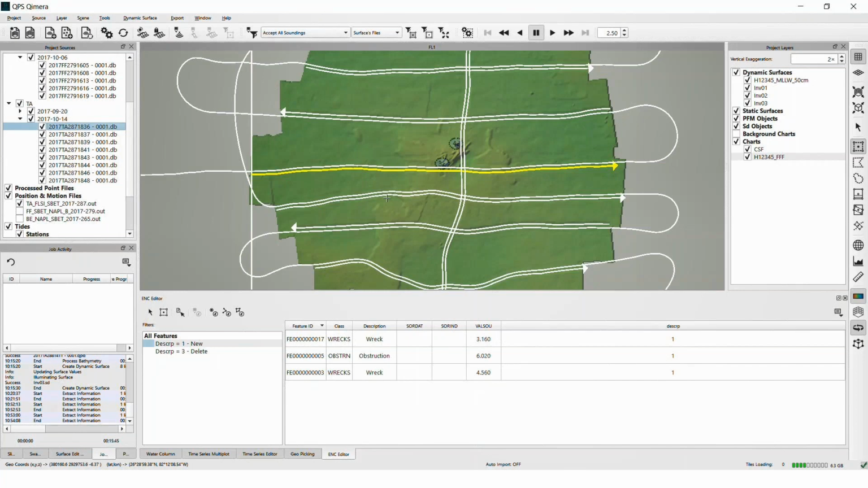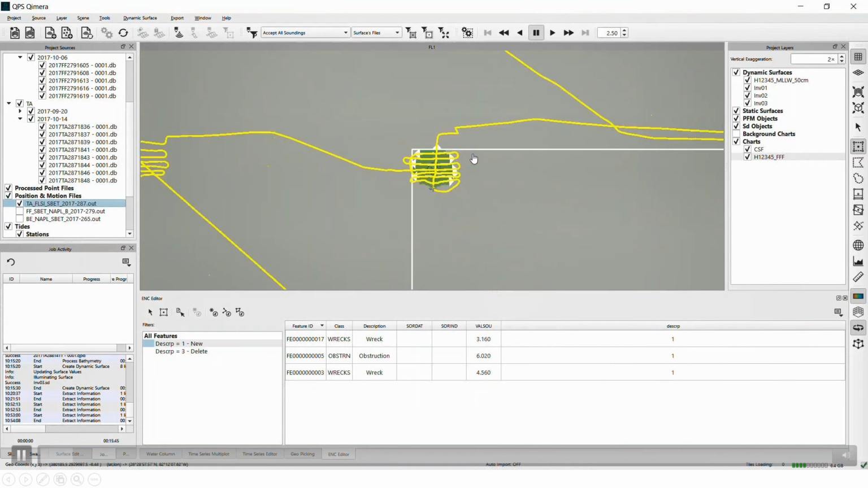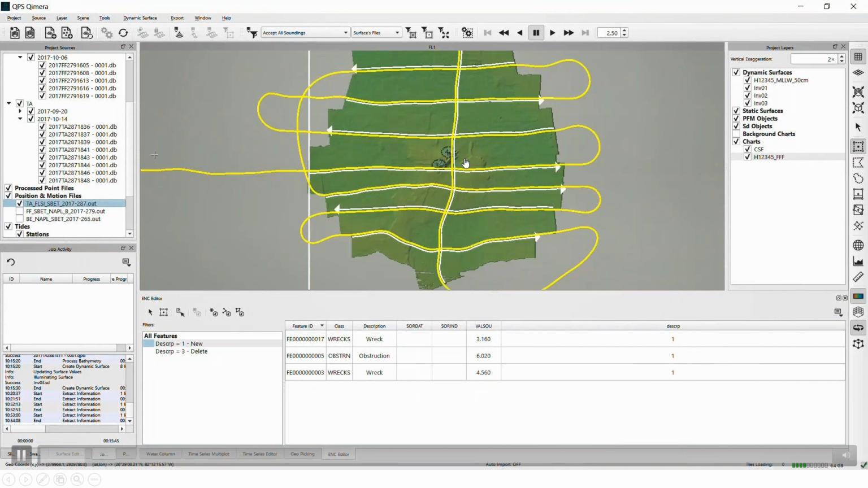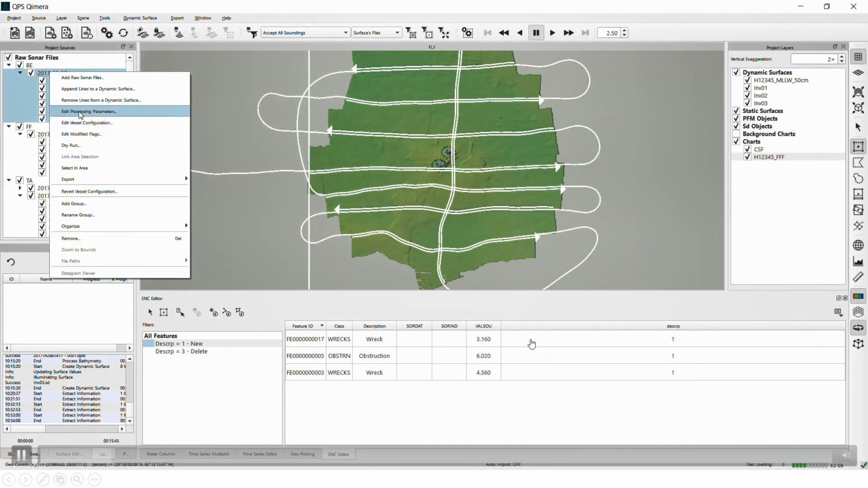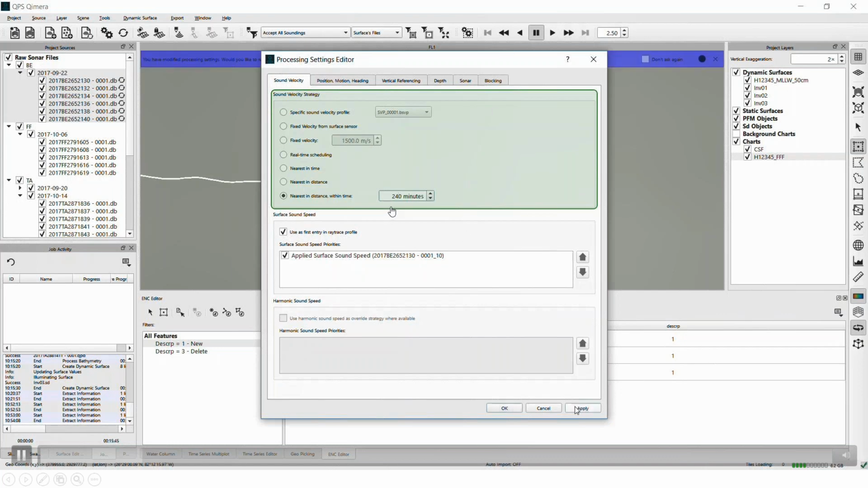So I turned on one of the SBETs. You see it here. Yeah, there it is. So I'm going to apply these SBETs, adjust the sound speed strategy, and trust that my features will all update as well, which is a game changer. Okay, so the first thing I'm going to do, I'm looking at the processing parameters for one of my vessels. I'm going to switch that to nearest and distance within time. I'm going to choose 4 hours, and then I'm going to apply that change.